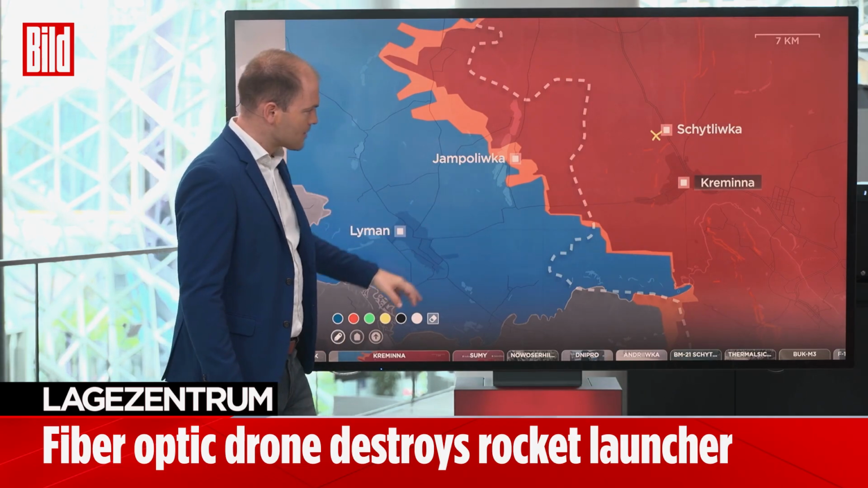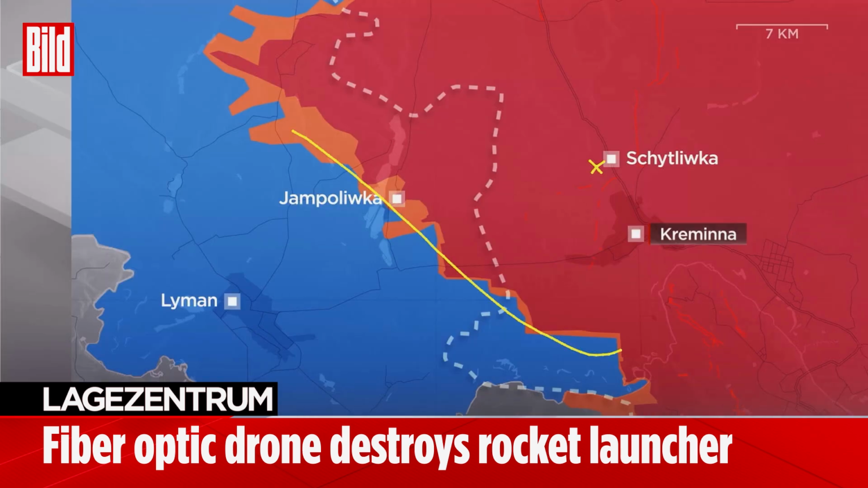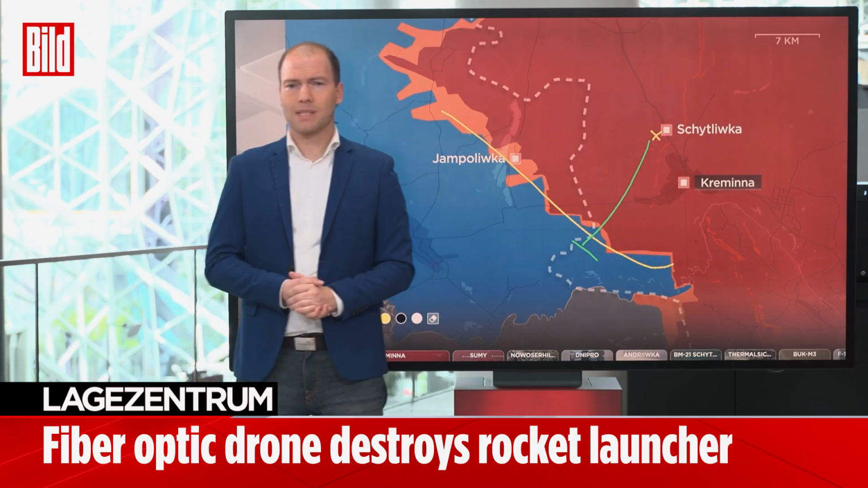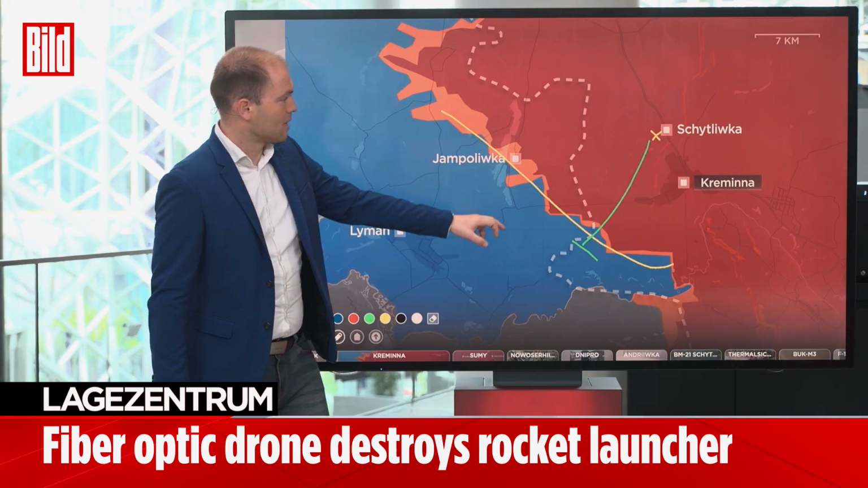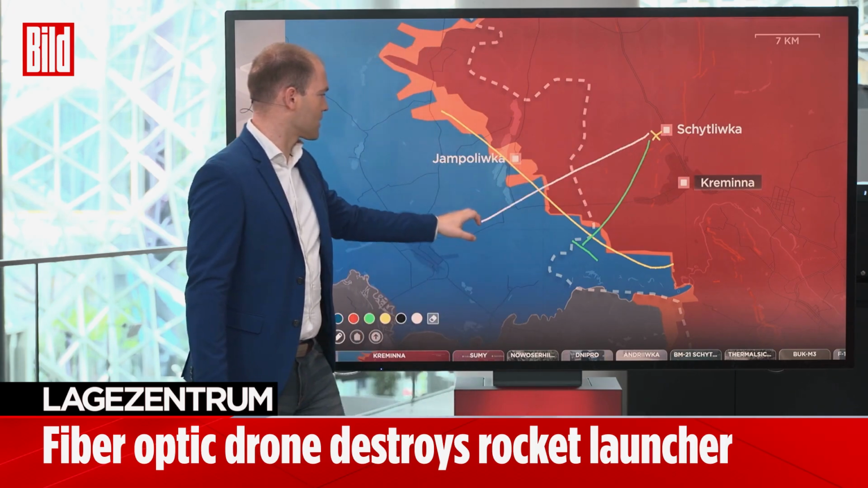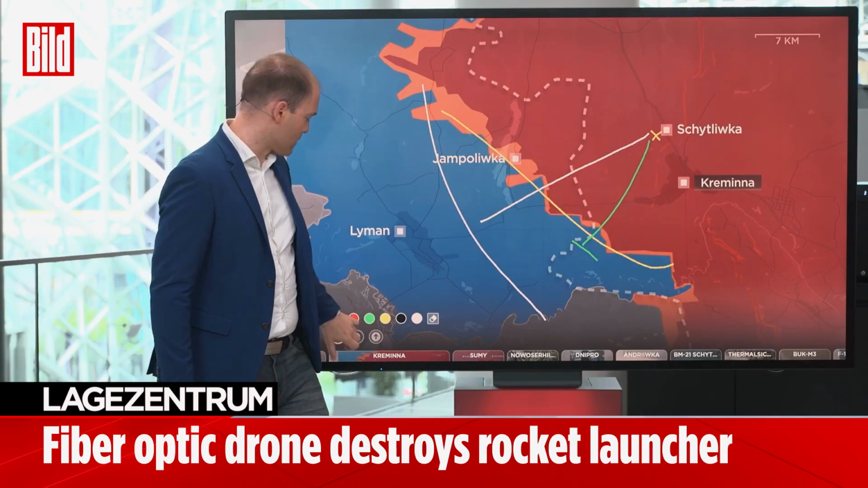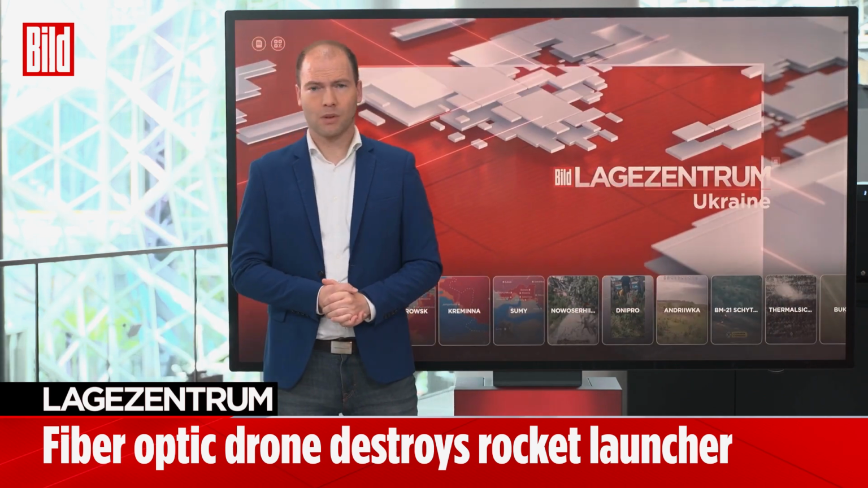The front line is also clearly visible now. Based on this front line, we can see that we have, at the very least, 10 kilometers, probably more like 12 kilometers, to the next Ukrainian position, from where this fiber optic drone could have been launched in order to successfully reach Shidlivka. This demonstrates that the Russians, perhaps we can switch to a different color like white, have a maximum range of only 20 kilometers in this scenario. That's the maximum range a BM-21 can fire, so they have to stay quite close to the front. They are no longer secure in the manner they operate and now must expose themselves to the risk of being hit by fiber optic drones.